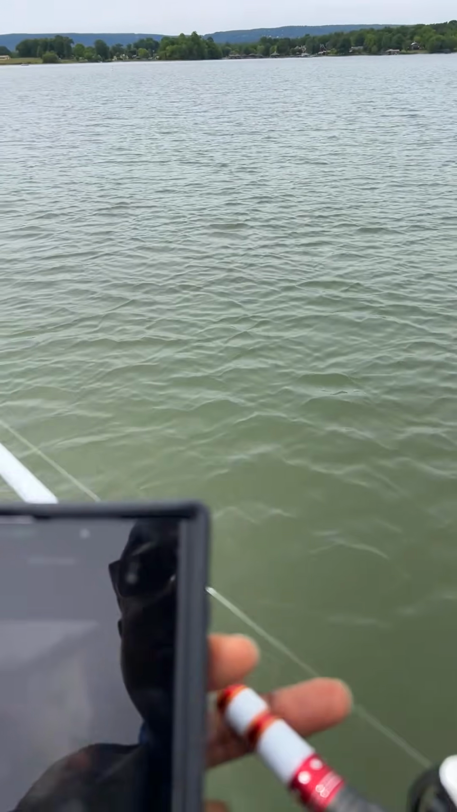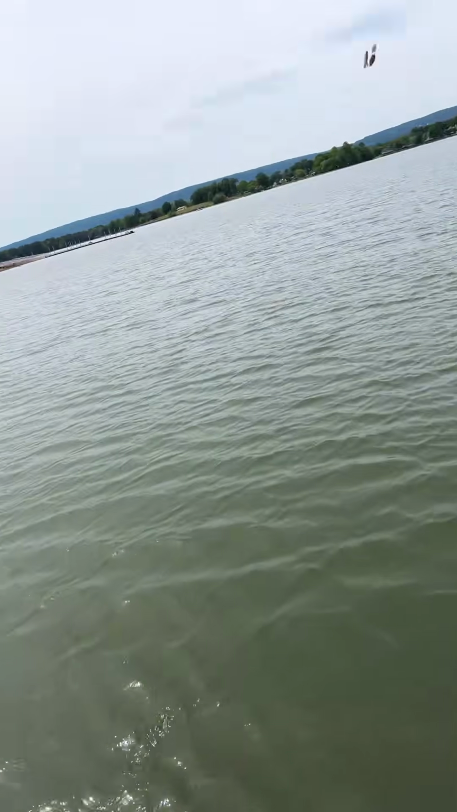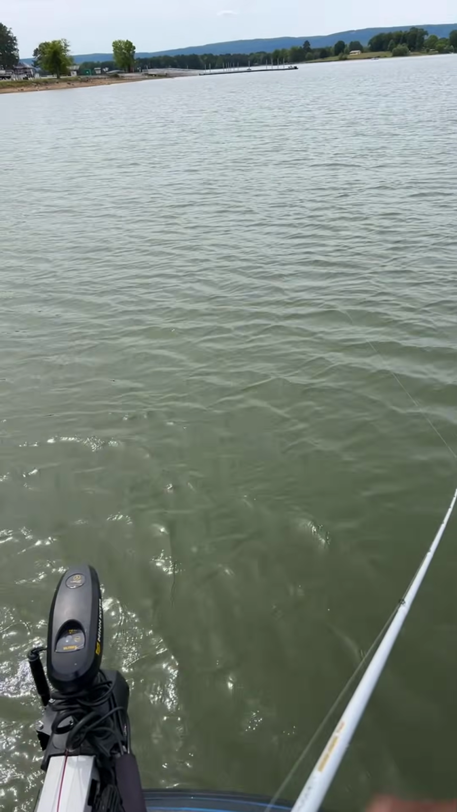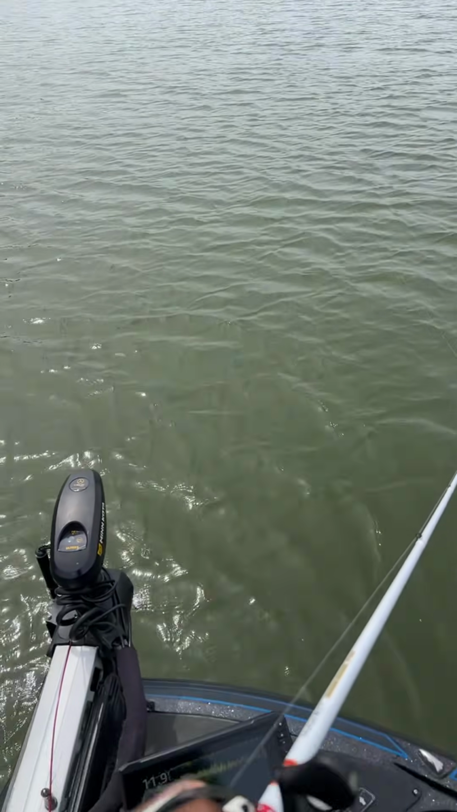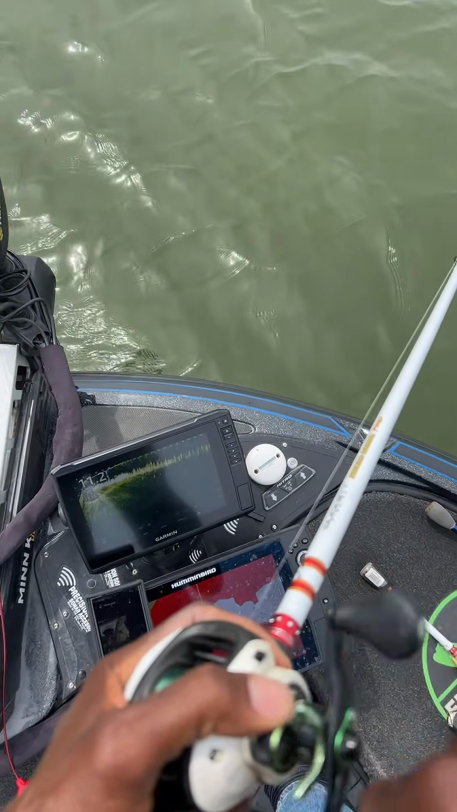Uh-oh, you see M4 sent a picture in the chat. Yeah, it's been one fish, you know. Oh, I got it. Yeah, this is a little hot spot right there. They're jumping all over. And I saw them out. I only need one today.